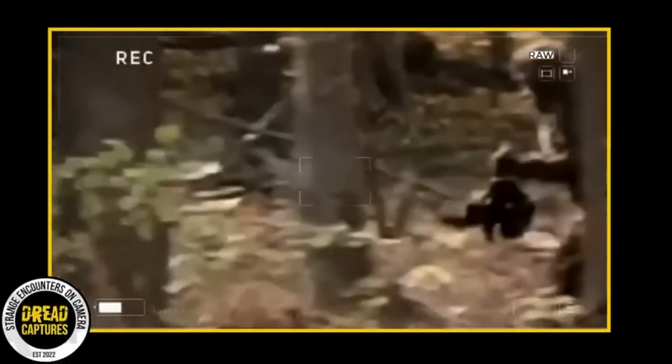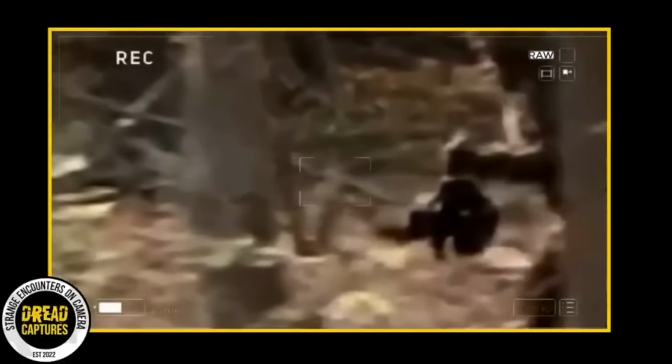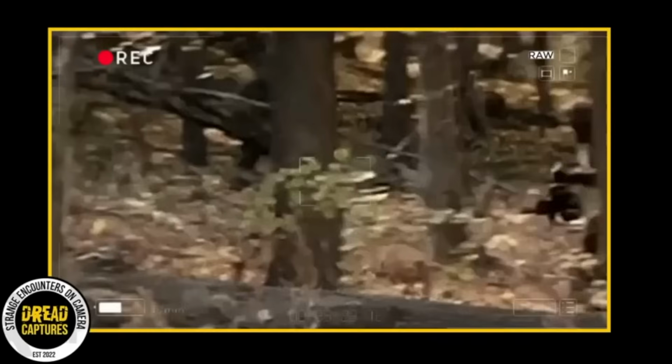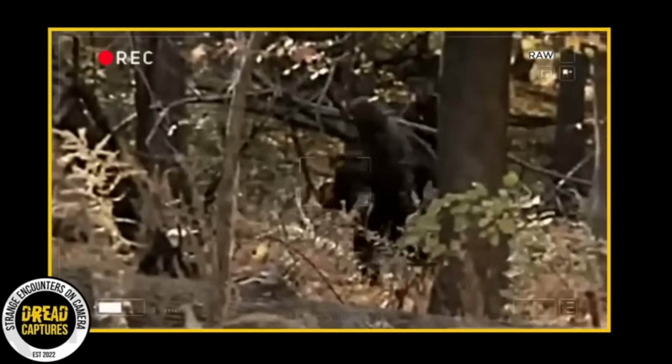A park ranger up in Canada managed to capture Bigfoot on camera right after it went hunting. The video shows this massive furry creature just making its way through the trees. But check that out. It looks like it's got something in its hand. Something it's just caught. Now, from the look of it, it looks like it's something with feathers. A chicken, maybe a turkey or some other bird.